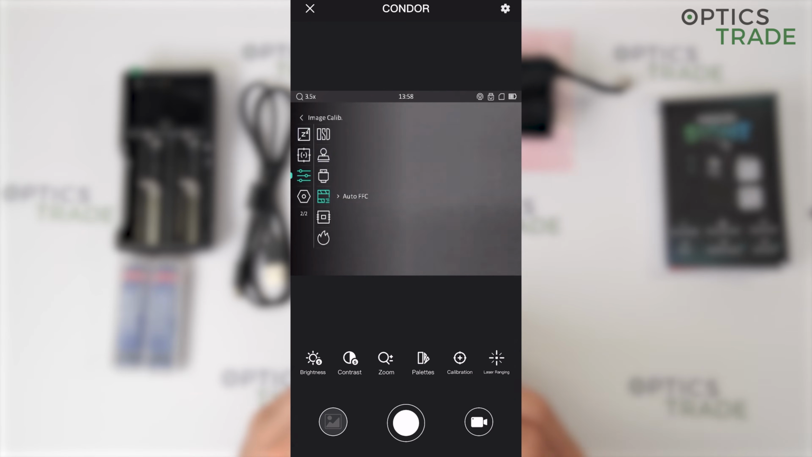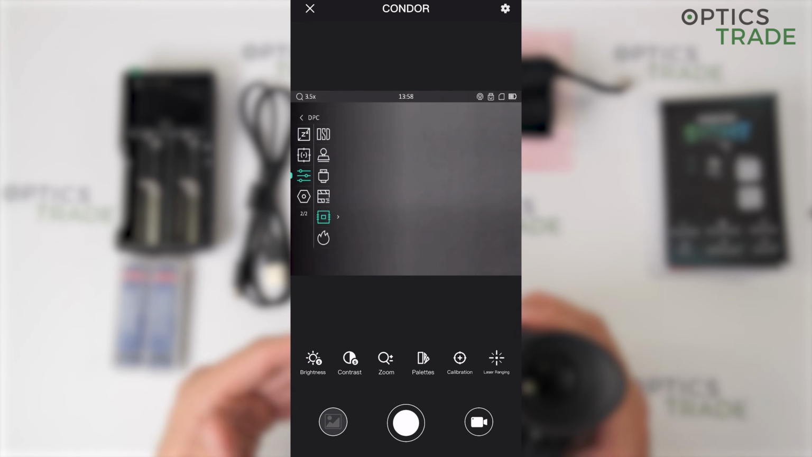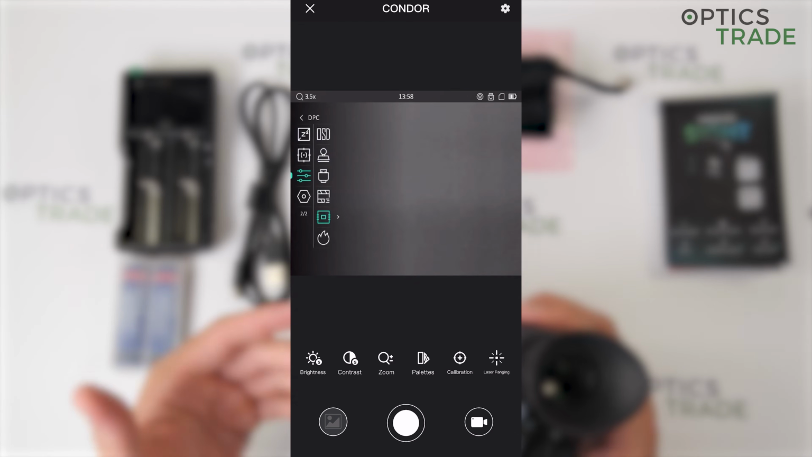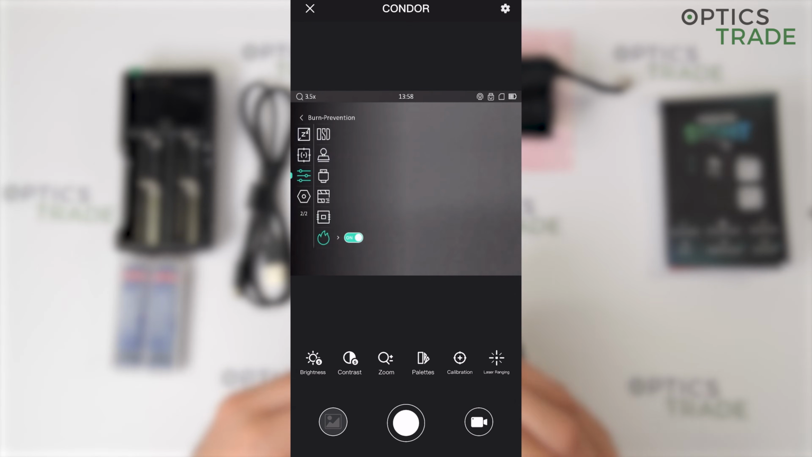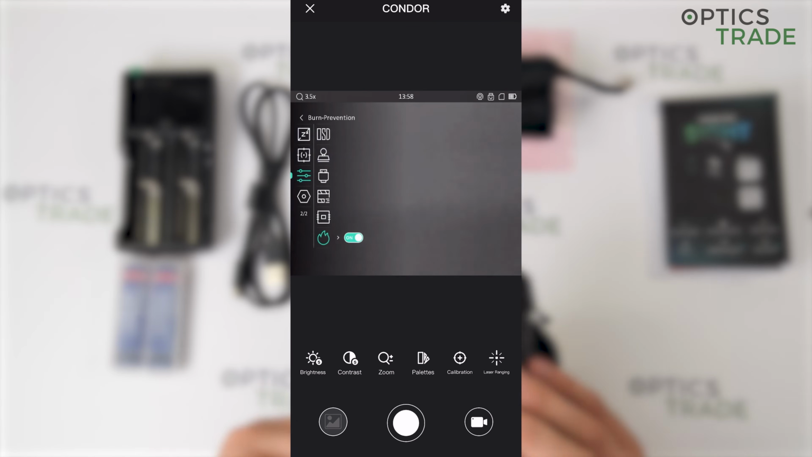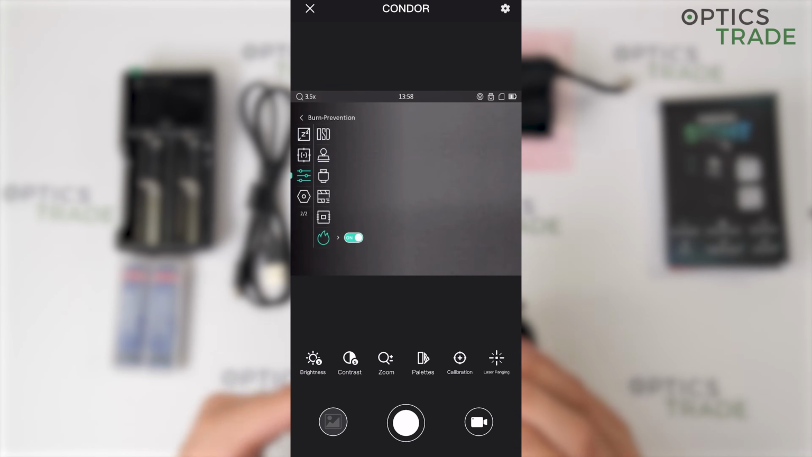Then defective pixel repair. If you have somewhere a defective pixel, you can go on it and repair it. Next one is the burning prevention, so it makes sure that the sensor does not get too hot so it does not get any damage.